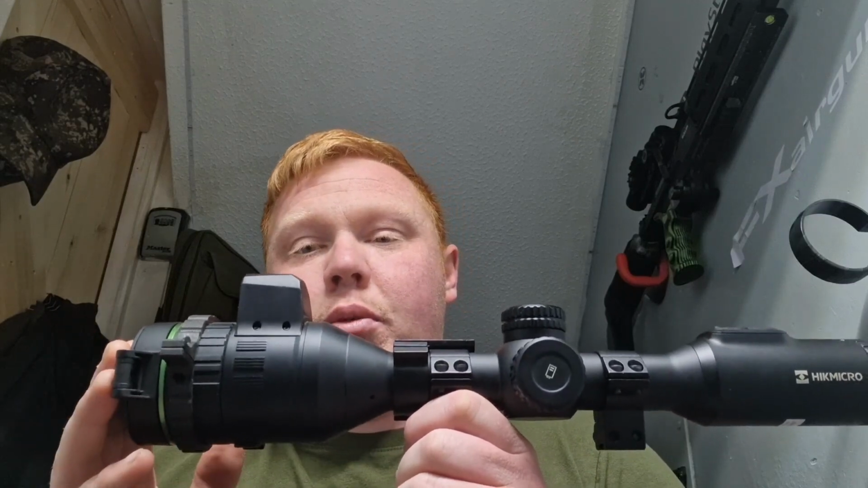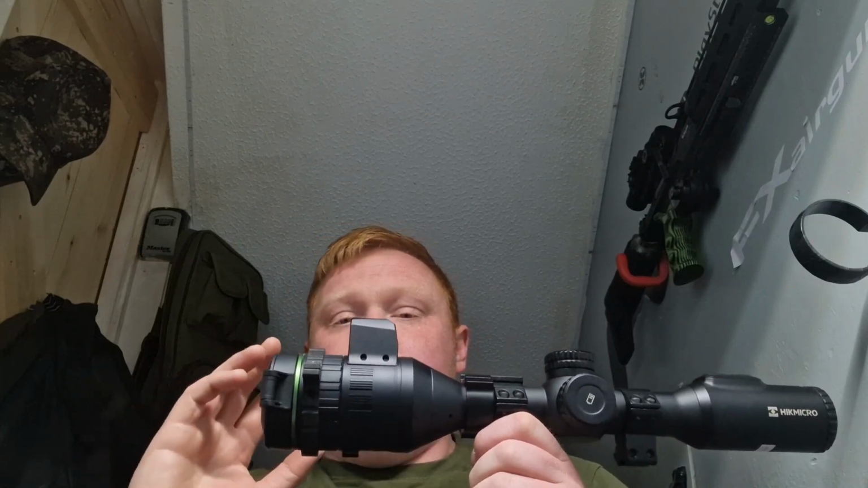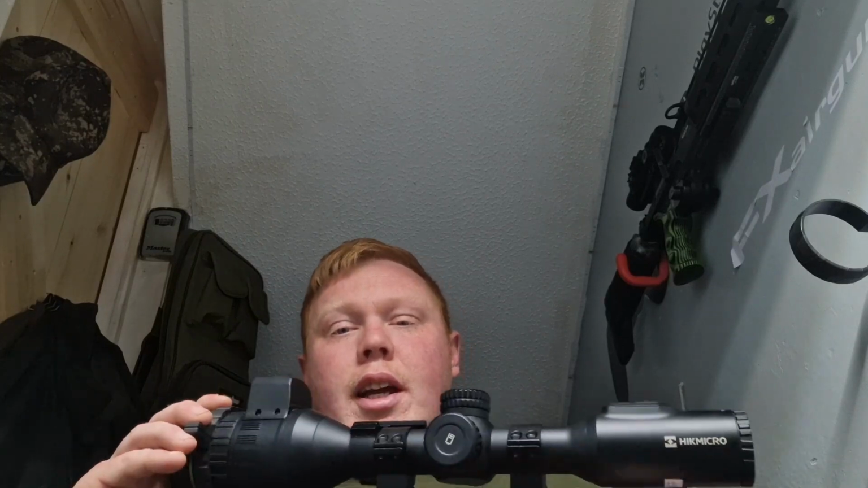I think it is at night as well, I'm not 100% sure on that. But that new 4K sensor is absolutely brilliant. The image quality on this is outstanding, especially in low light. We were out the other night, a barn owl landed on a fence post 70 metres away. I've got a photo and a video on my phone. I'll pop it in at the end.